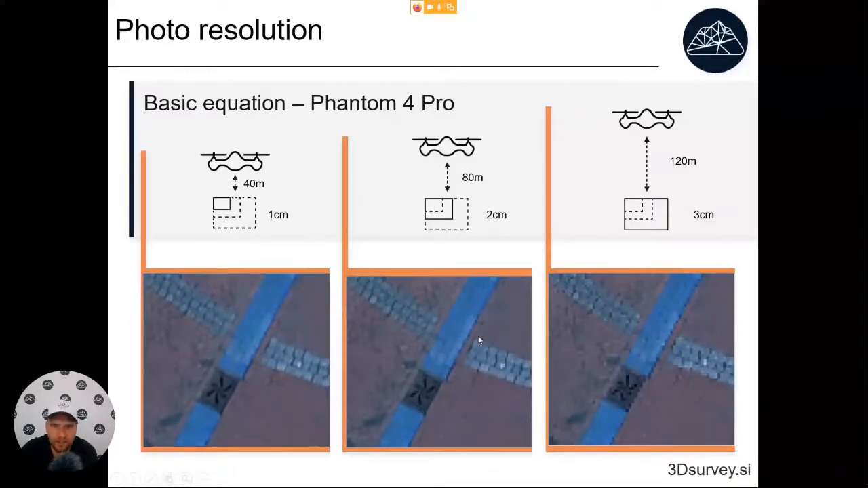If we look at the quality of the results, I think flying lower than 80 meters does not make sense, because even here we can see everything that's important for us to see. You can see here in this courtyard separate stones in this floor. You can see very well what the manhole cover looks like. If you fly at 1 meter, you don't get that much added value. On the other hand, if you fly higher at 120 meters, it's already hard to distinguish all the small cracks.